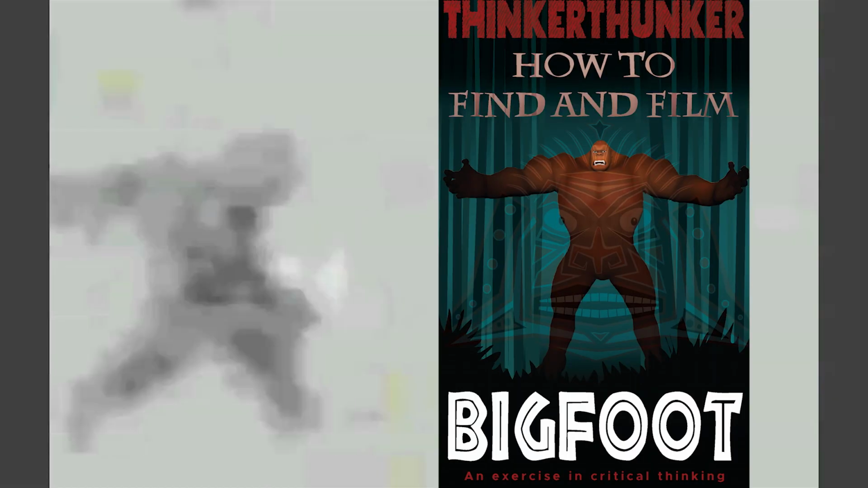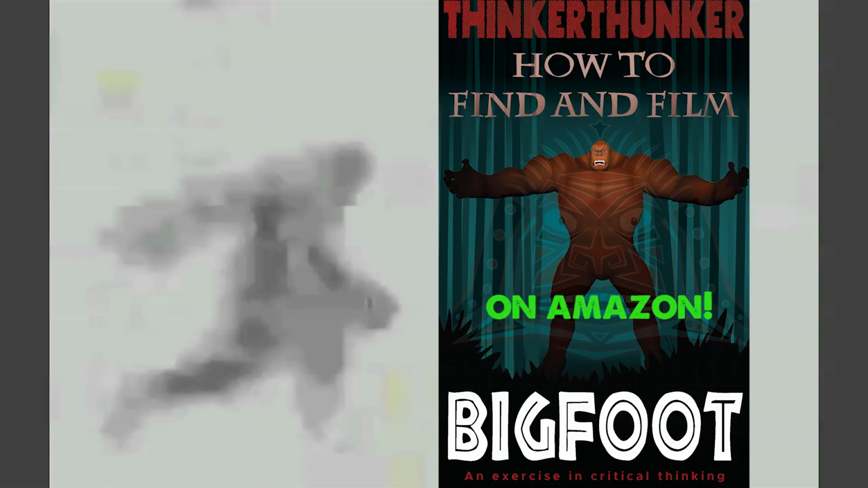Okay, last thing I'm going to show you. Again, in my first book, How to Find and Film Bigfoot, there's a section that I called The Men Who Lean When They Run. It's a reference to an early Native American term for forest giants because they recognized that this species leans their torso unusually far when they walk or run. And if I drop in the Patterson Bigfoot, we see Patty has that exact same torso lean.